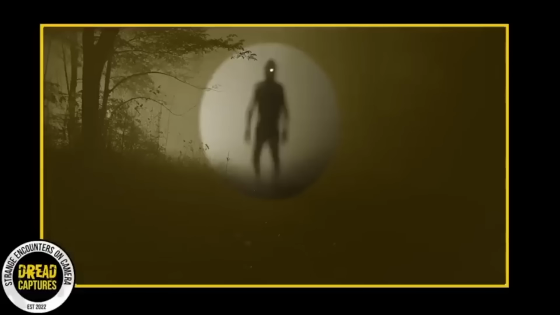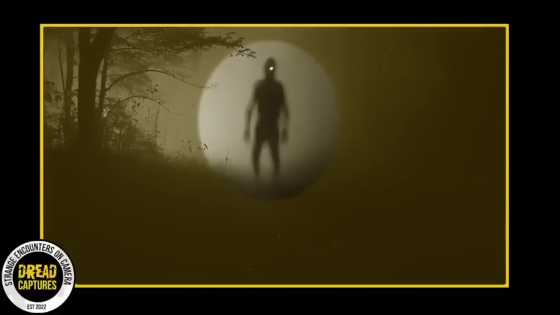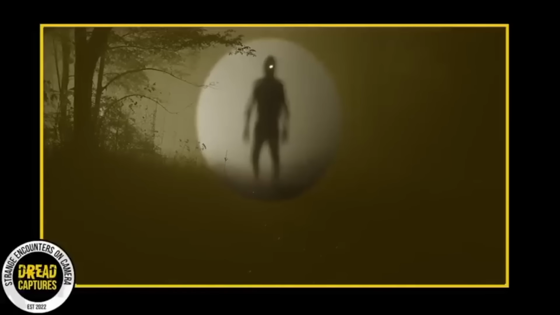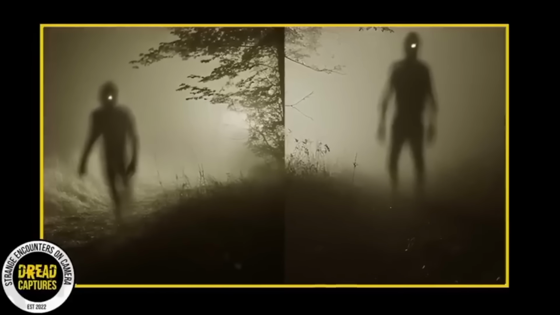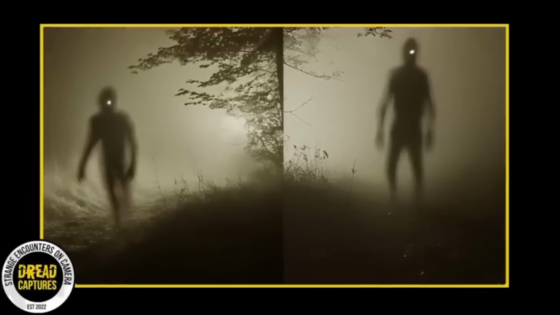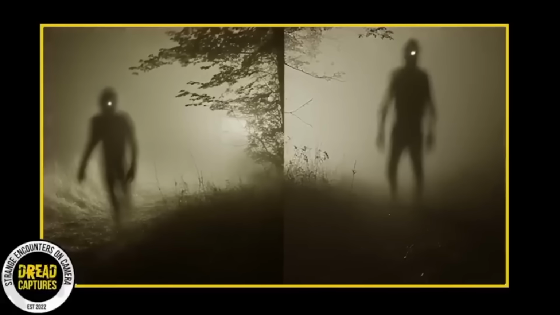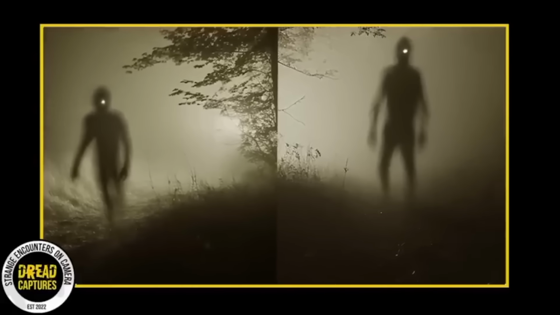Its head is tilted in an almost curious, unsettling manner, as if it's aware of the camera's gaze. Now, let's take a moment to talk about the chilling similarities. Both images feature the figure with a piercing gaze that seems to shine even in the low light, eyes glowing. Its presence is commanding, and there's a consistency in its peculiar build. It seems to be moving with a purpose, stepping forward in a way that stirs a primal fear deep within